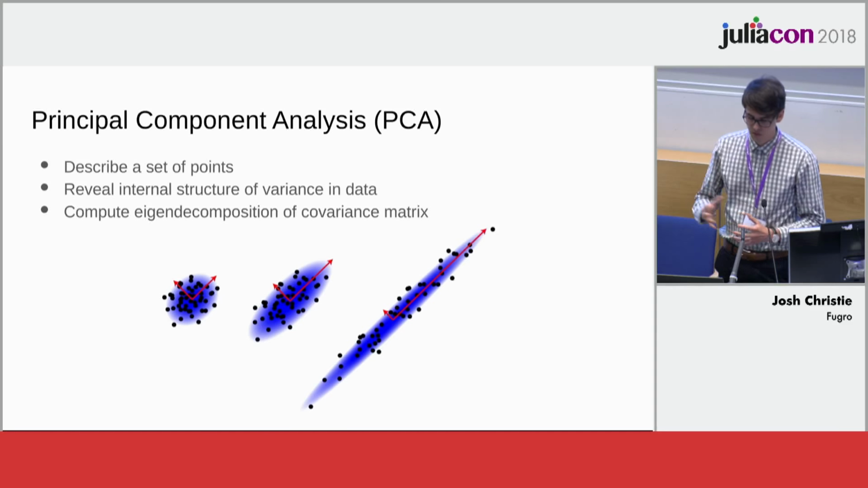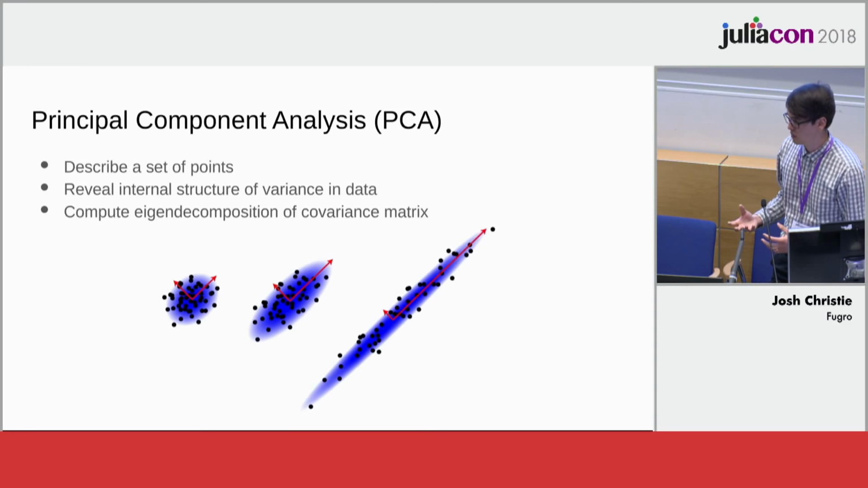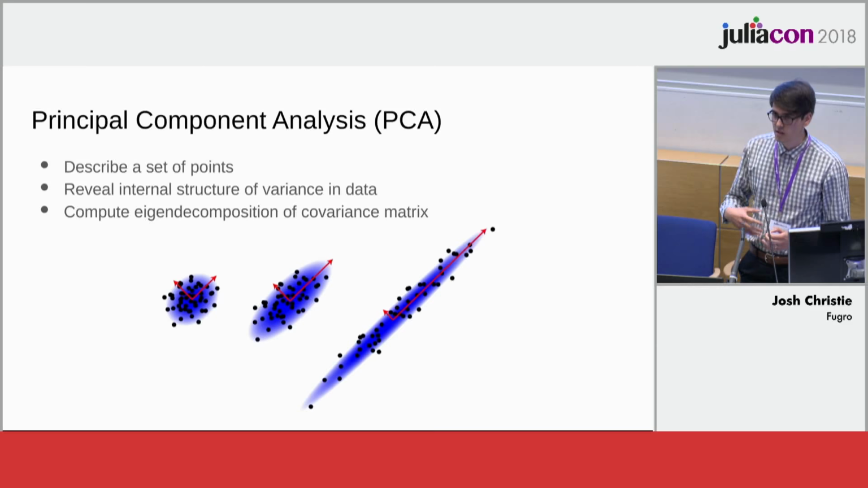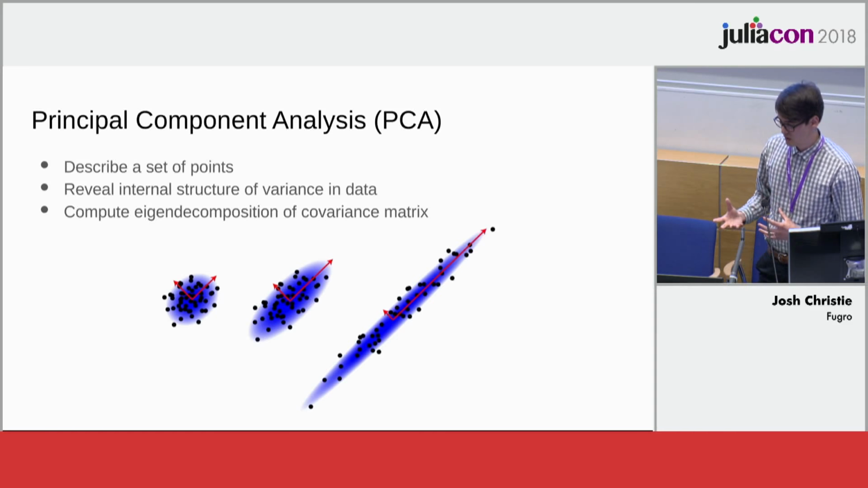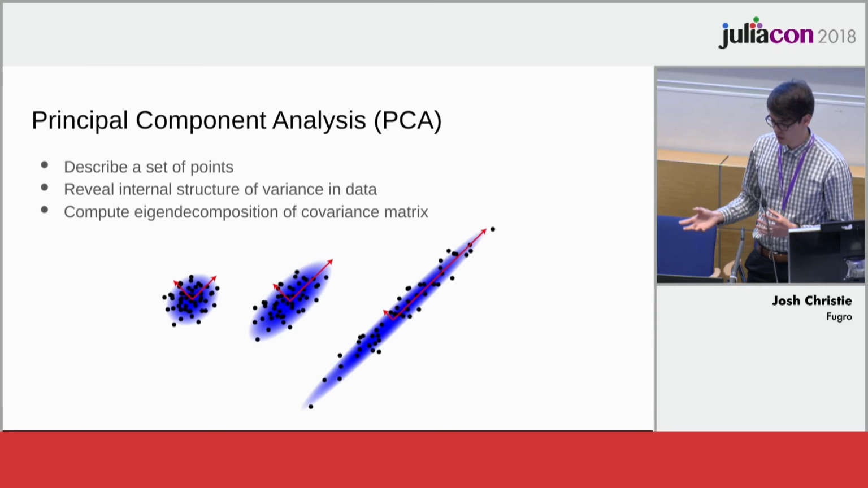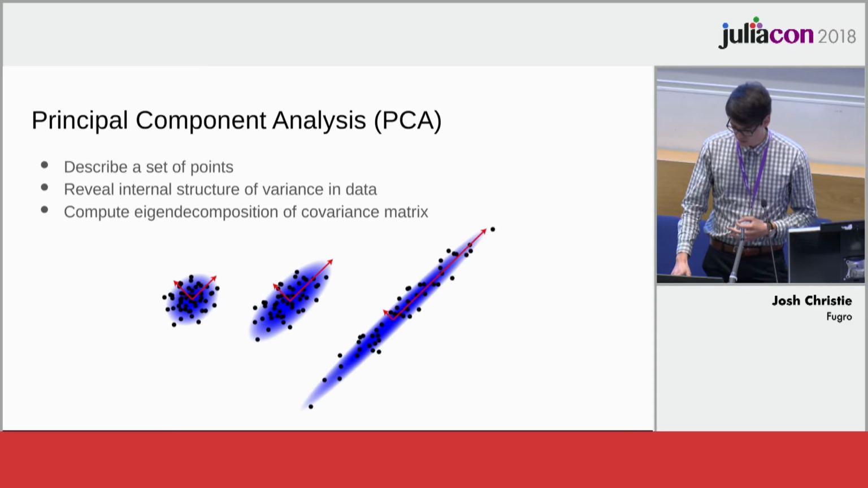So I mentioned before that PCA can be used to describe the shape of a point cloud. It's typically seen in exploratory data analysis, where you want to decompose a multi-dimensional data set into smaller dimensions and you want to visualize the data. But it can also be used to describe the internal structure by comparing the eigenvalues. So you get a measure of how linear, planar, or spherical a set of points are.